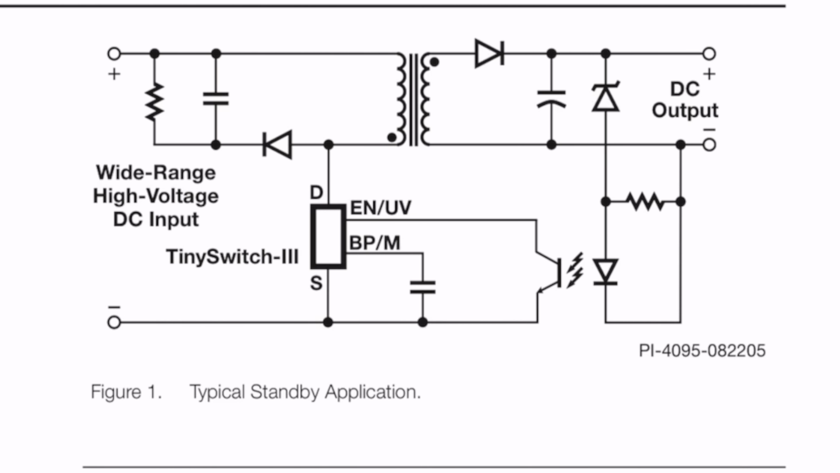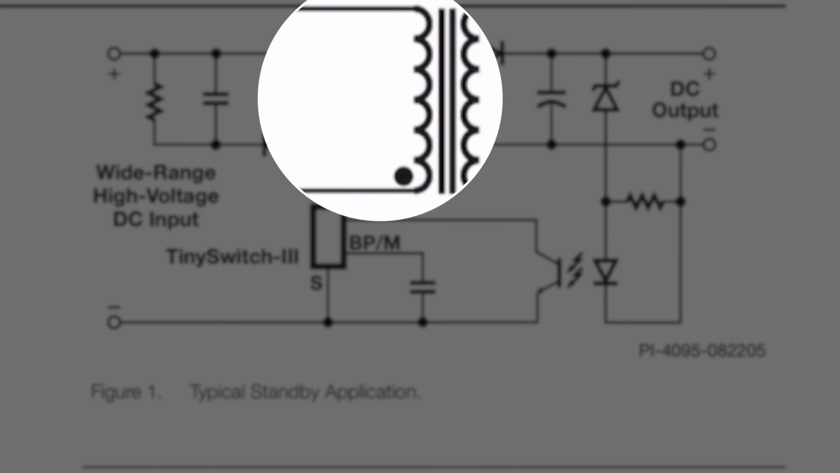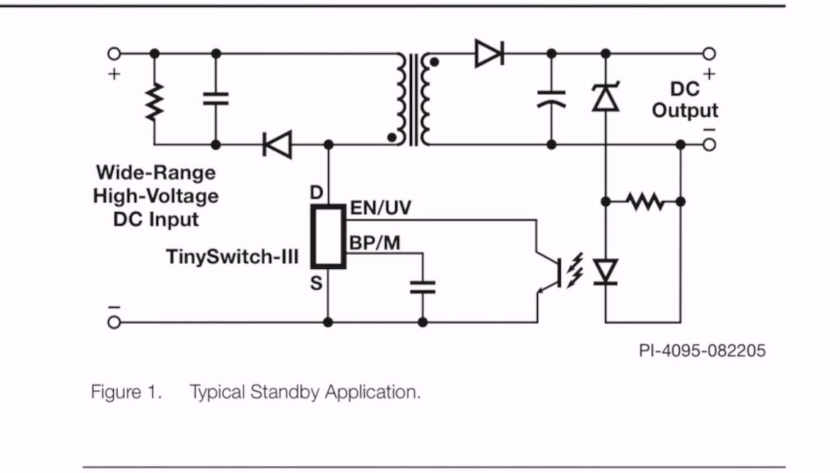So when you turned on, you put 100 volts across that primary winding. When you turn off, well, you have 100 volts at the input, but now you also have 100 volts you generated across that winding. And so what's going to happen is that dot is going to become essentially double the voltage.